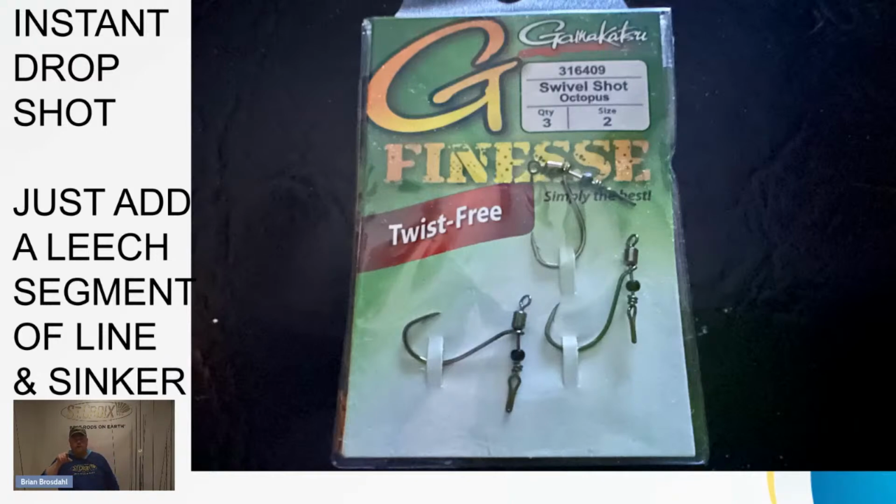I've tried the G Finesse drop shots, which are nice because you could have them on your rod like this, and the tag line with the sinker you add later. So just easy for storage. You take your line and sinker off and wrap it on something, or just make it as you go, and it just goes in that seam. So plastics or bait, just really good instant drop shot. It's really nice, and just add it on there. Very handy when I'm in a hurry guiding.